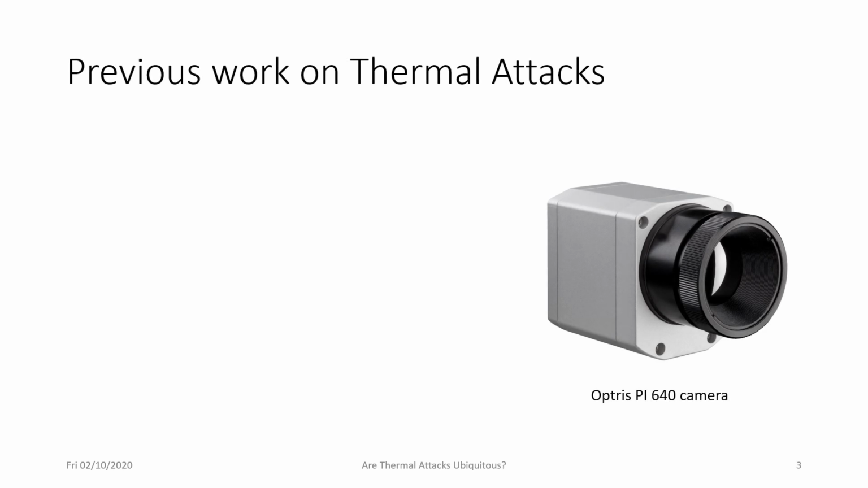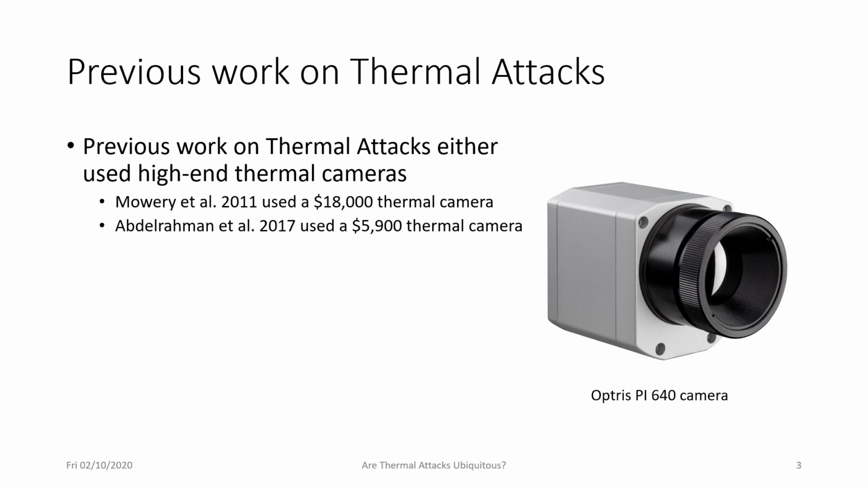Previous work that studied thermal attacks either used very expensive thermal cameras, like for example the work of Mauri et al., who used a thermal camera that costs $18,000. The work by Abdurrahman et al. used one that costs almost $6,000, the Optris PI one that you see on the right.